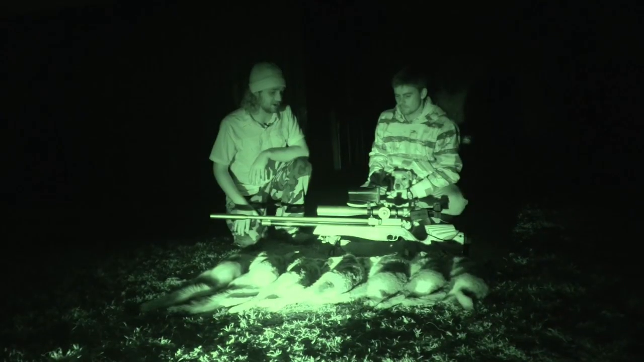Very happy with how the rifle performed. To go out with new equipment, it's not always easy, but this gun performed better than any gun I've ever had before, so I'm extremely happy.